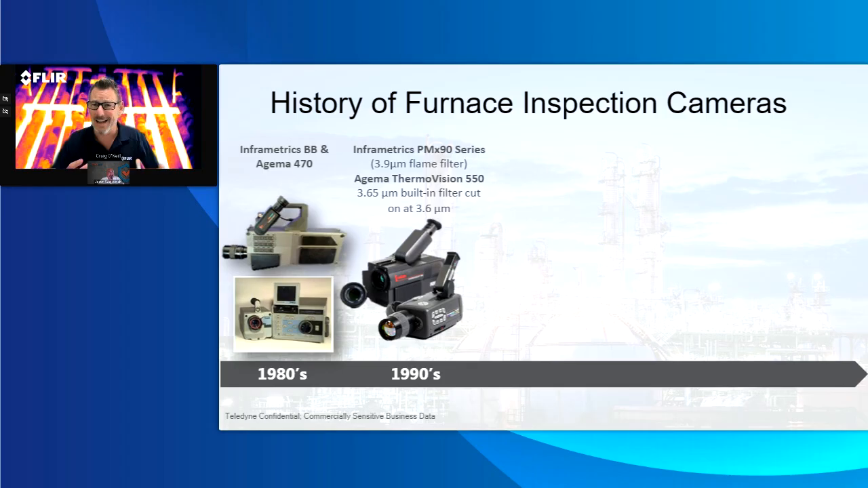It's 1990s technology. It's 1990s ergonomics and 1990s build. Have you used this camera? This is what we've seen. It's one of the more popular versions. This is where we really got into making decent furnace cameras, but it's still 30 years old.